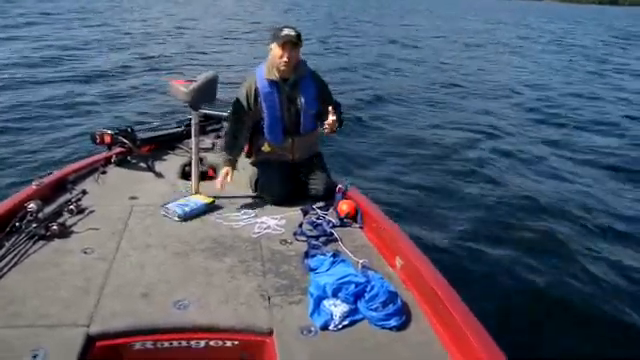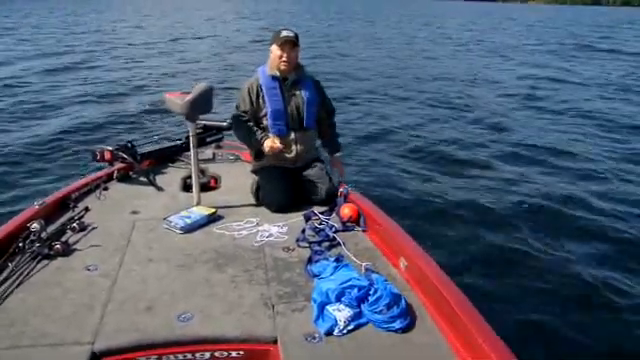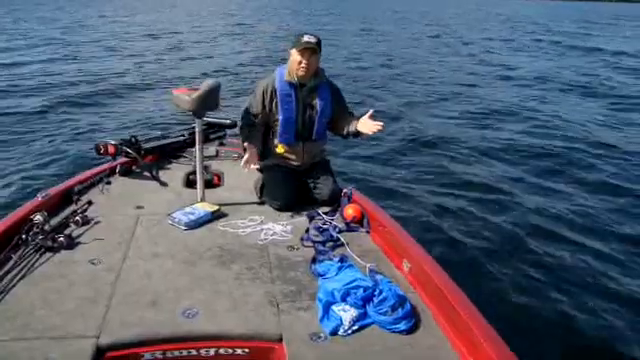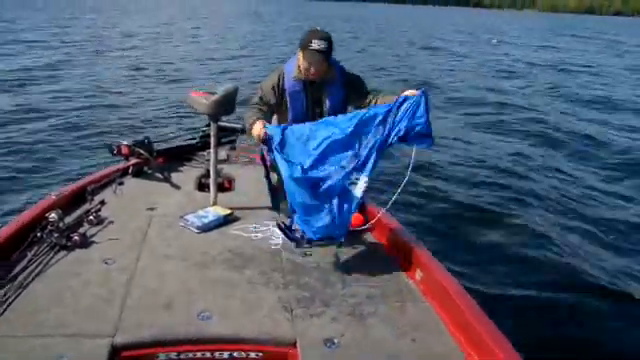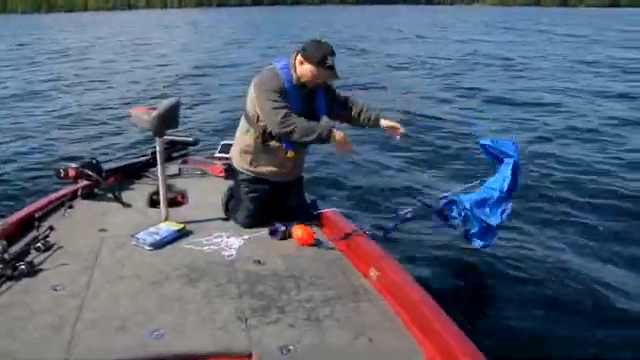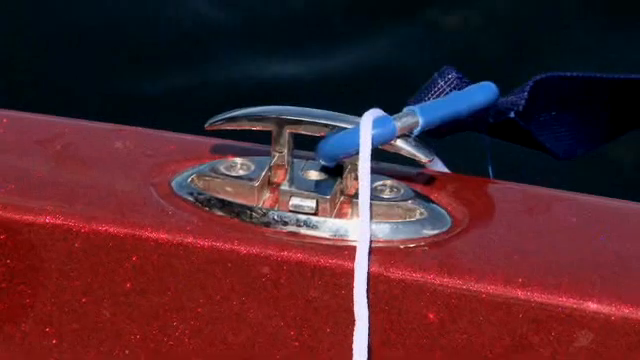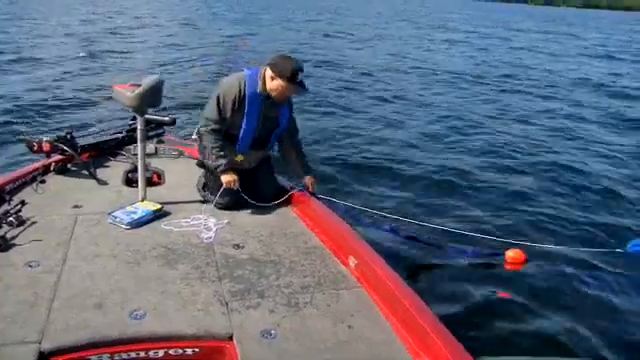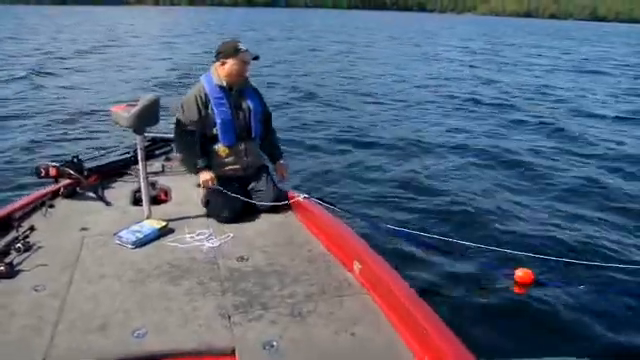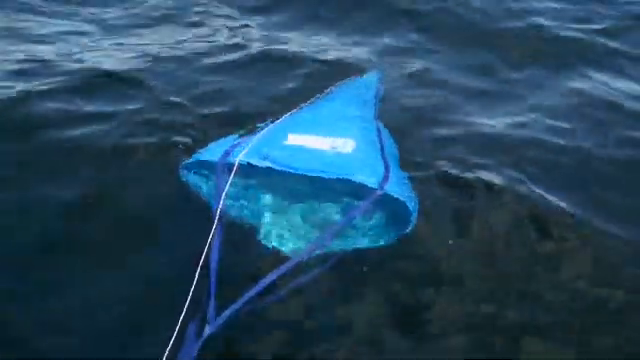And let's say I'm fishing walleyes over a shoal or catching lake trout, vertical jigging, or possibly dragging tubes for bass. The fact is that these underwater parachutes really do slow you down. Let me show you what I'm talking about. First of all, you want to properly connect the drift sock to your boat. I've got it just clipped onto the cleat of the bass boat here. And I'm letting out enough line so that this thing is going to deploy just like a parachute, really.